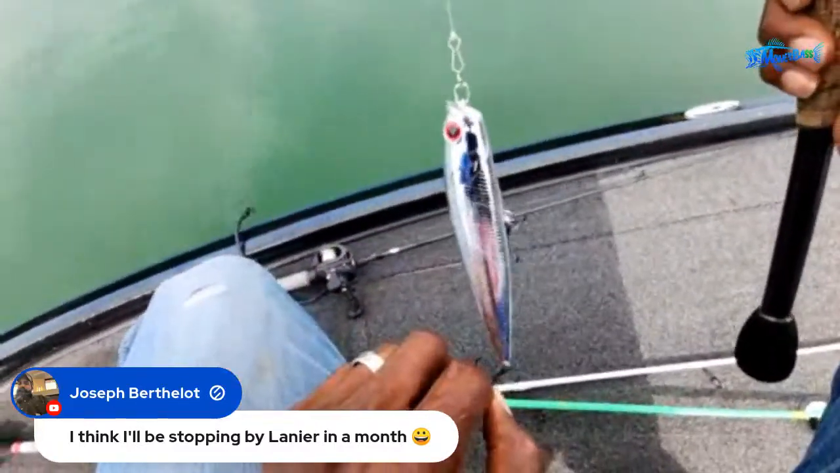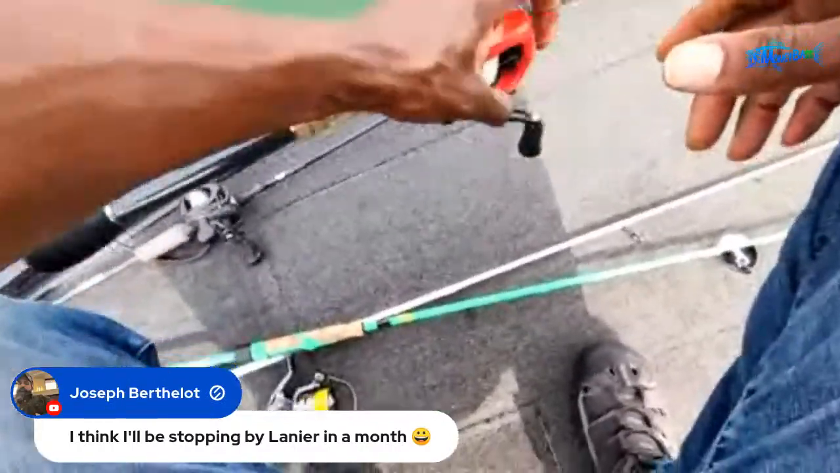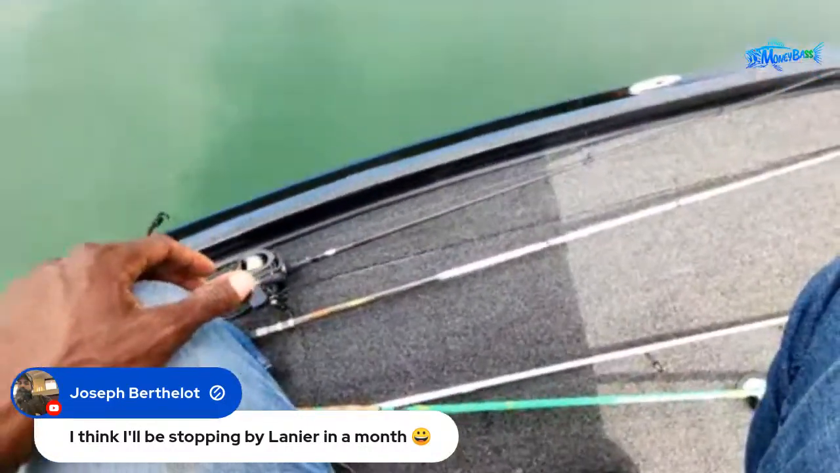I think this is like a Lucky Craft Pointer or something like that. I think that's what it's called. Let me get that one in the queue, see if I can get them to come up and hit that.